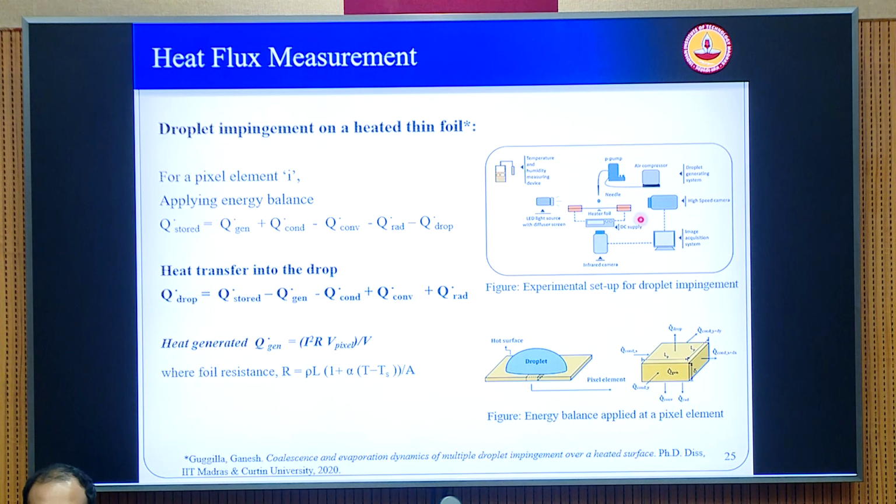So for example, here we just do a droplet impingement on a thin foil heater. The thin foil heater is very useful for making the approximation that you can neglect the heat conduction across the thickness of the foil, because this is of the order of a few microns, and therefore you can apply an energy balance. So whatever energy balance here, it tells you that there is a certain amount of heat generated within the foil. We actually heat the foil by Joule heating.